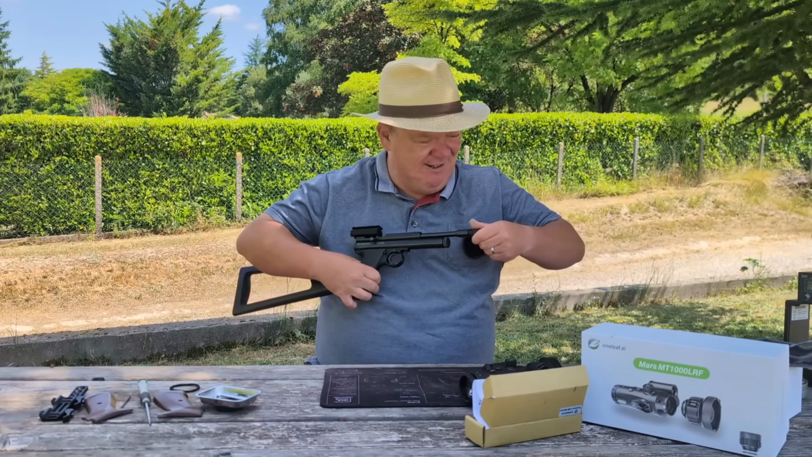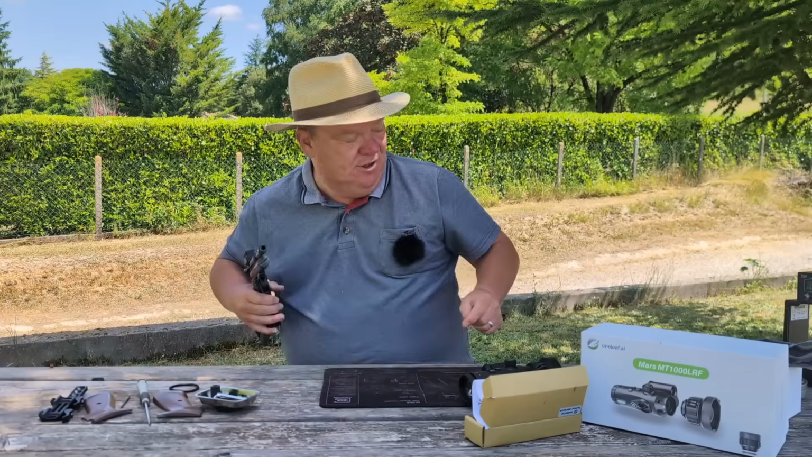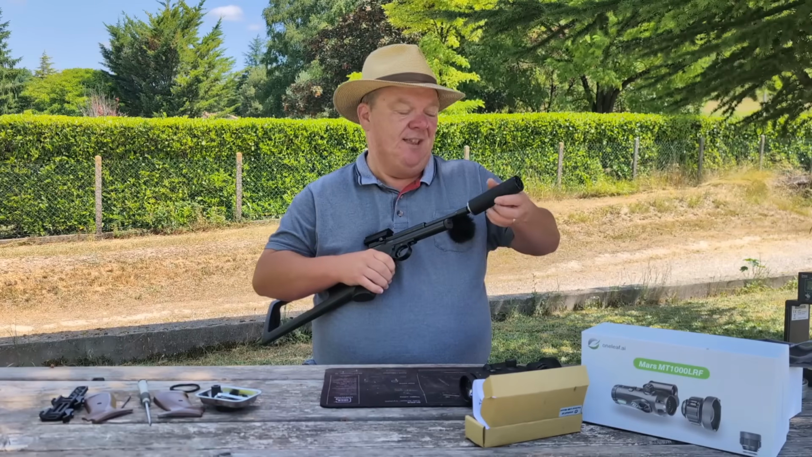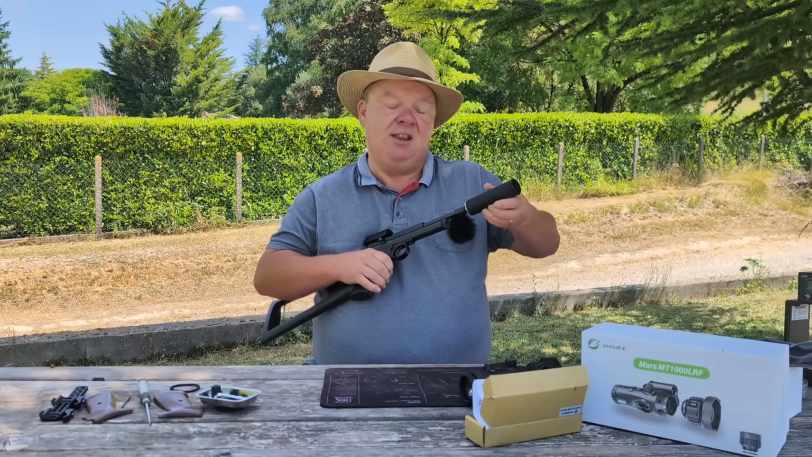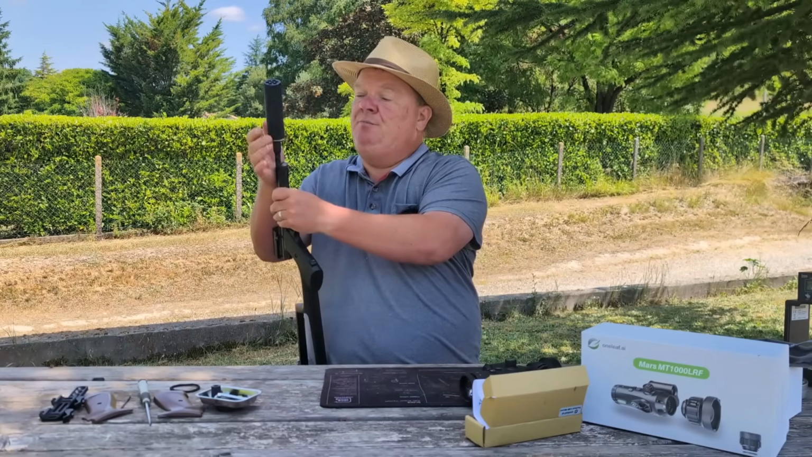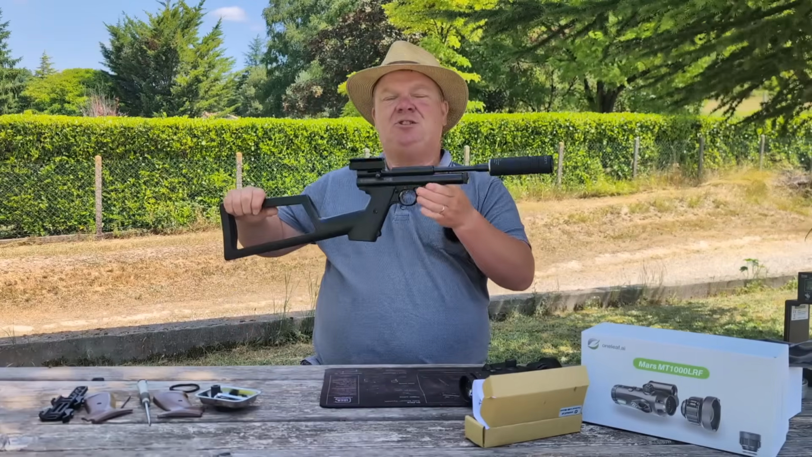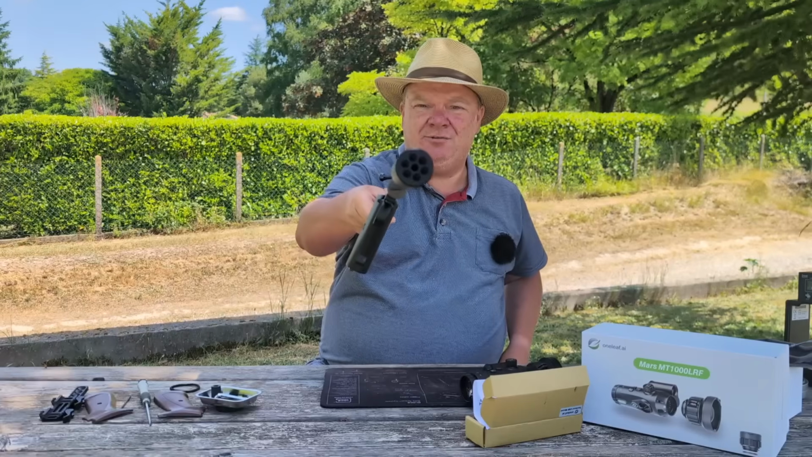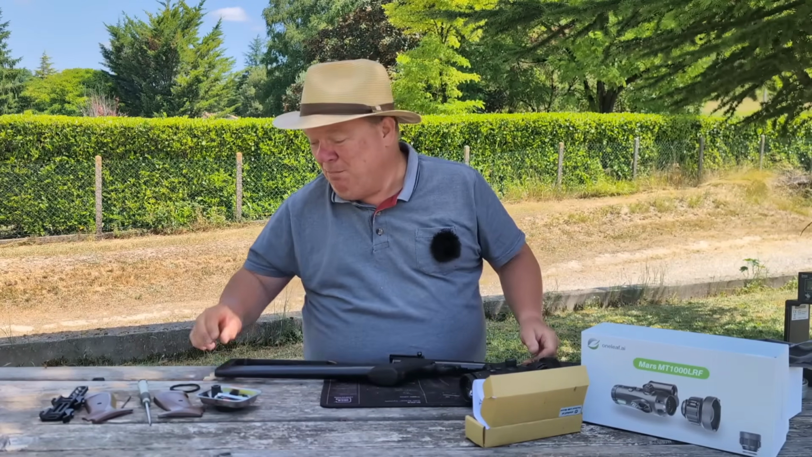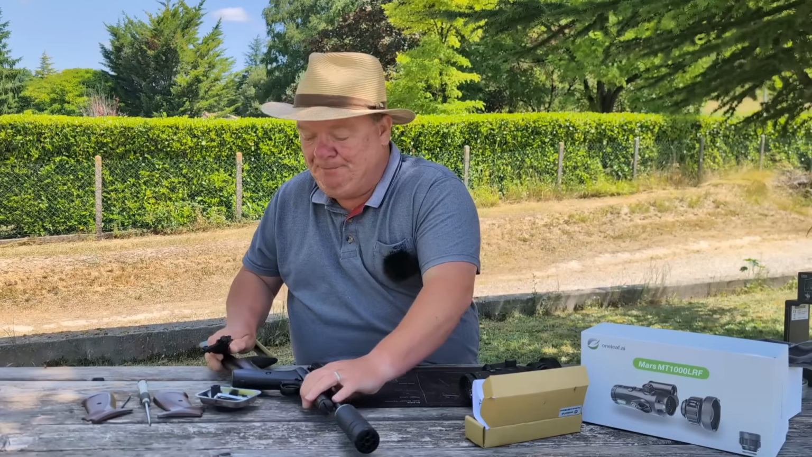They are tight. That is tight. That is a very tight thing to take off. And I'm going to be using an AIM Sport moderator. It doesn't do an awful lot to reduce the noise, if I'm honest. But all my quiet ones are on rimfires at the moment, or PCPs, where it actually makes a big difference. So on this, it's just because it looks cool. Look at all the little holes in the front there. That's so cool. I wish it worked. I've got a couple of them. I wish they worked. That'd be so great. Okay, so that is that.